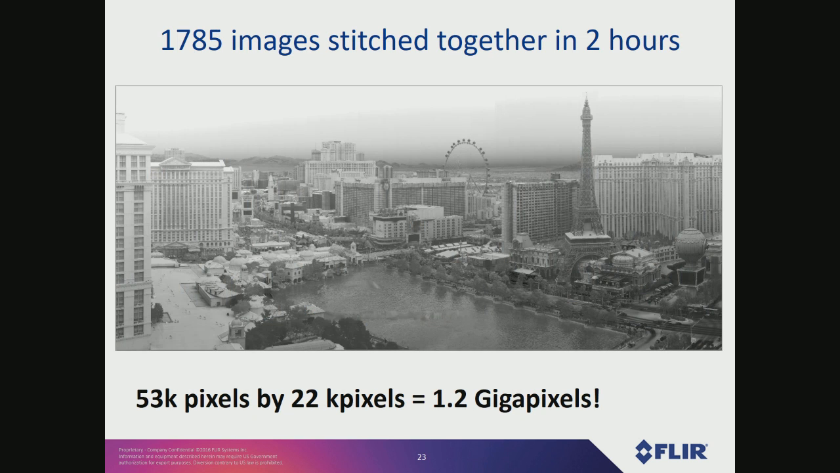So that's what the thermal image looks like. It's almost 1,800 images that's stitched together, and takes a couple of hours to do the stitching on this. And it ended up coming out to be about 1.2 gigapixels.